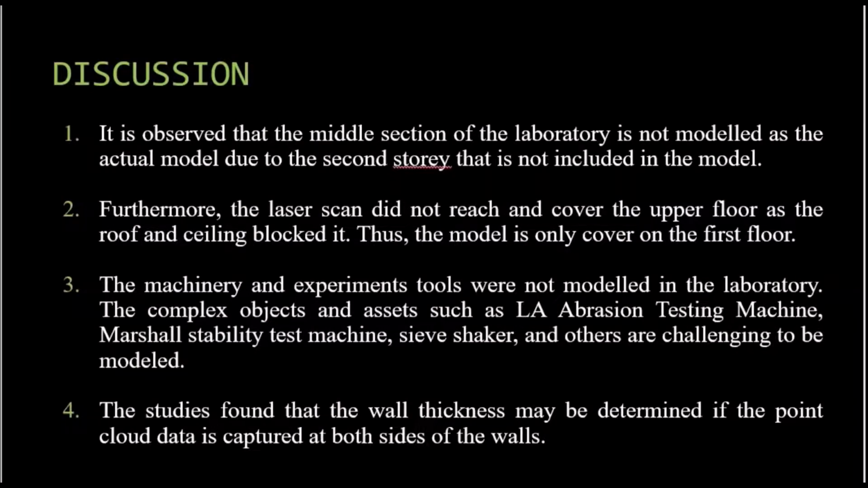For the discussion, it is observed that the middle section of the laboratory is not modeled as the actual model due to the second story that is not included in the model. Furthermore, the laser scanner did not reach and cover the upper floor as the roof and ceiling block it. Thus, the model only covers the first floor.